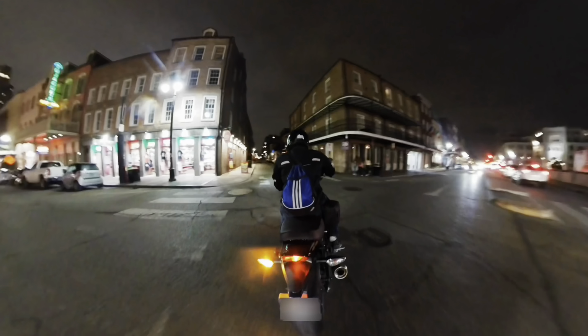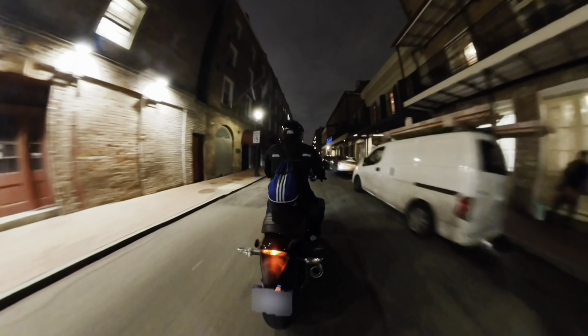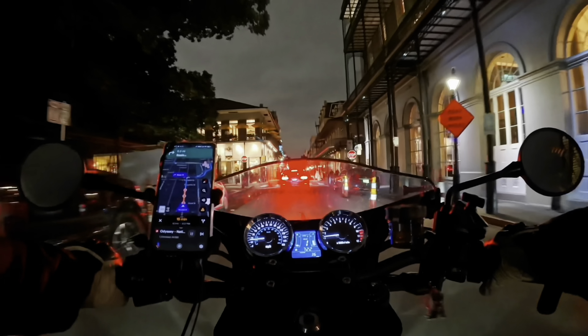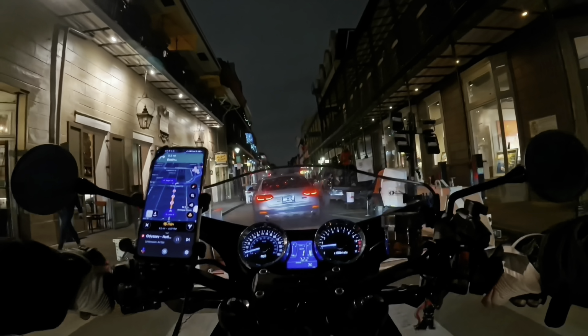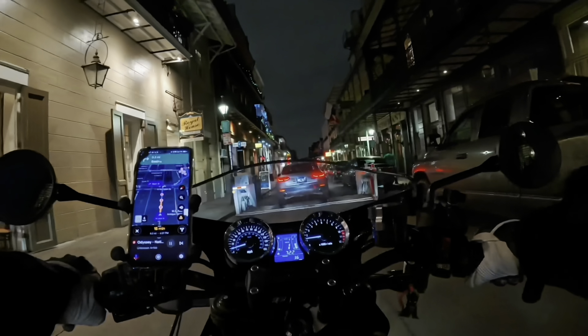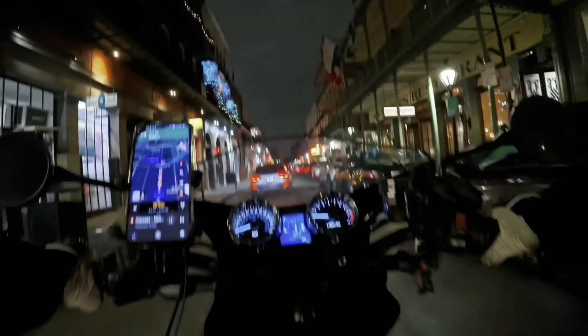Let's see what Bourbon Street looks like at night. These roads suck. Is this Bourbon Street? This is Royale. Royale with cheese. What's up with these bumps? Oh god! These bumps suck. Get it? Get some of that. Yeah.